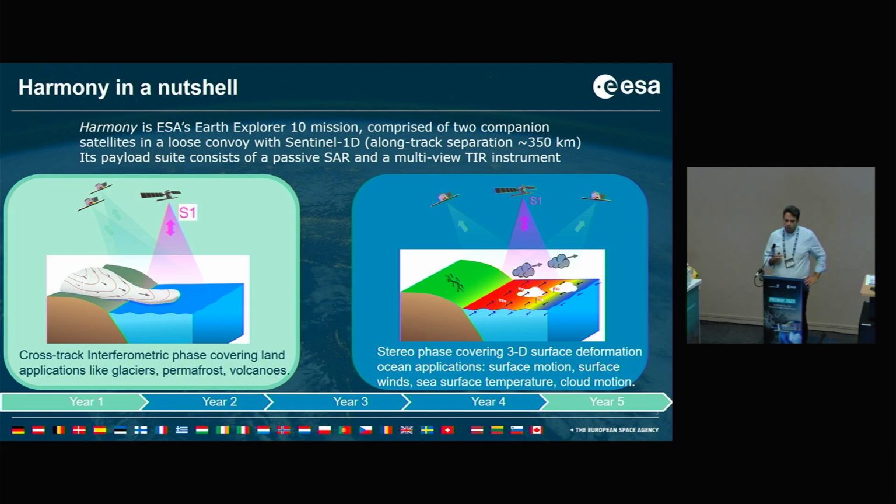What you see on the left is basically where we have a cross-track interferometric phase, where we're covering land applications: glaciers, permafrost, volcanoes. Obviously, we'll be launching the 2 satellites together, which means that they're already close once we launch them, so we keep them this way during the commissioning phase, and afterwards we have the first year where we keep the 2 systems in a cross-track interferometric configuration. Then during the years afterwards, we move into this stereo phase, covering 3D surface deformation, mostly looking at